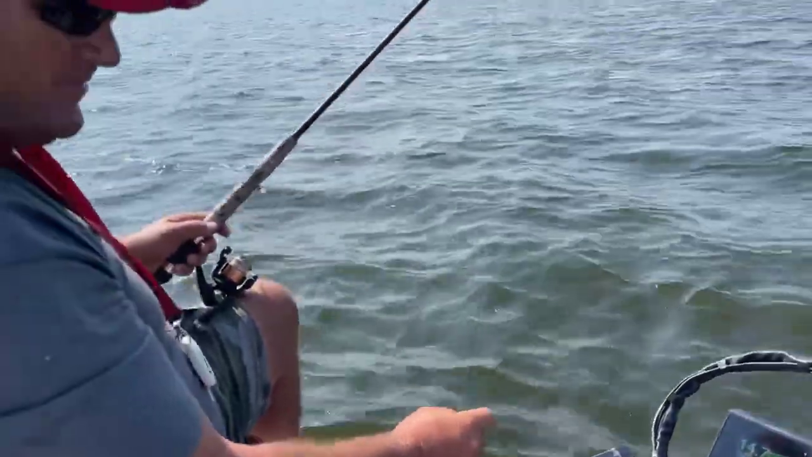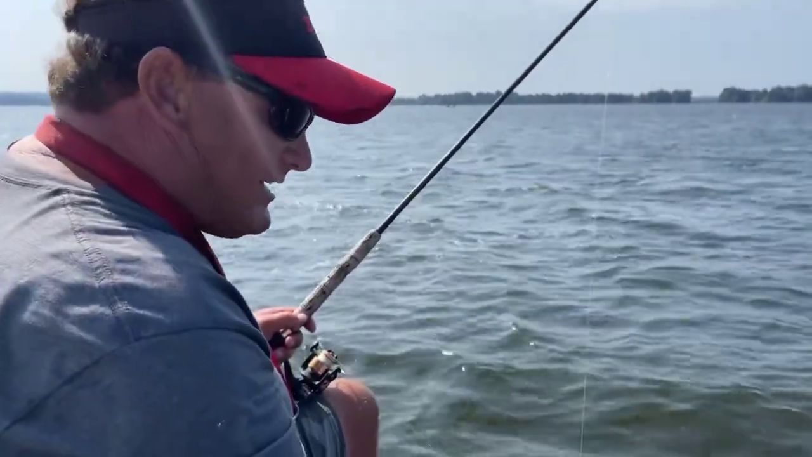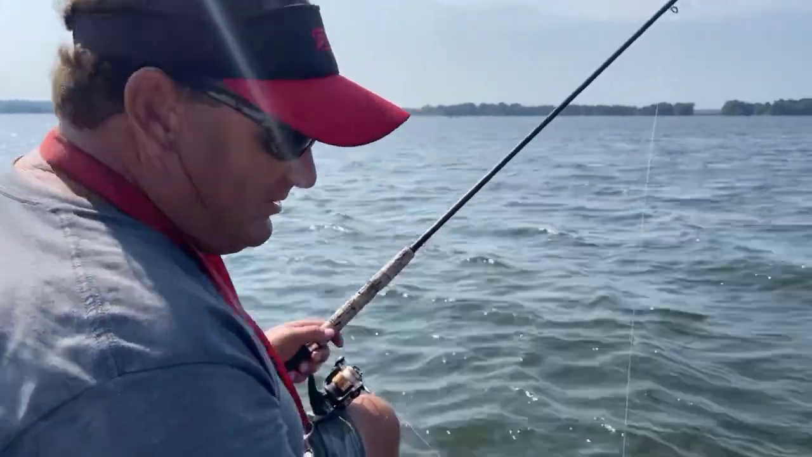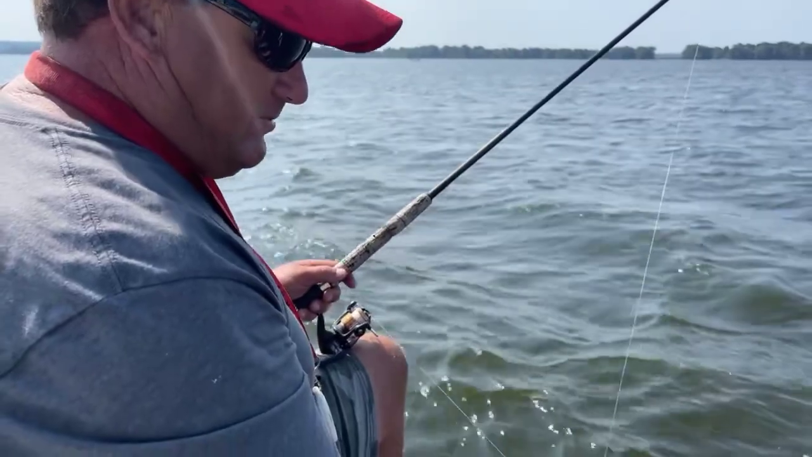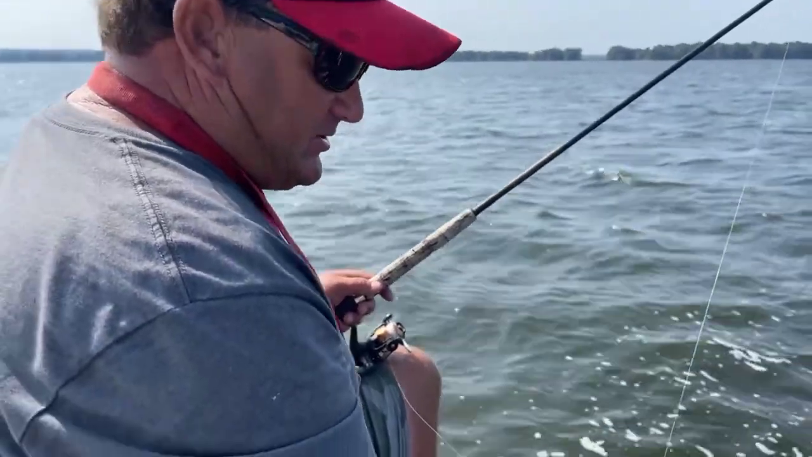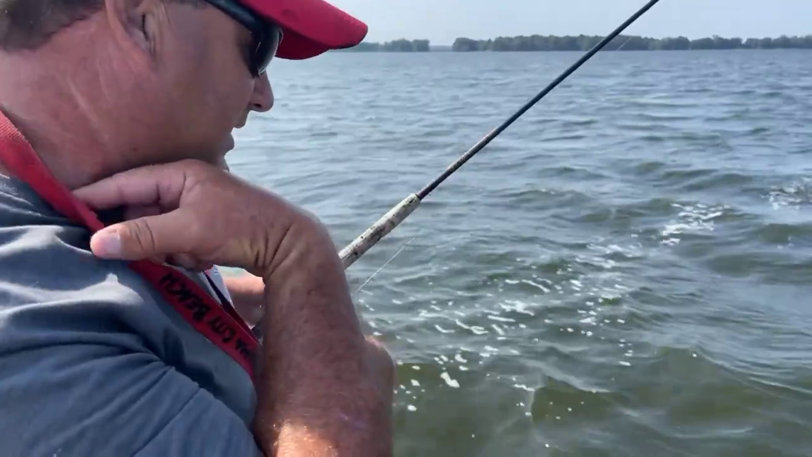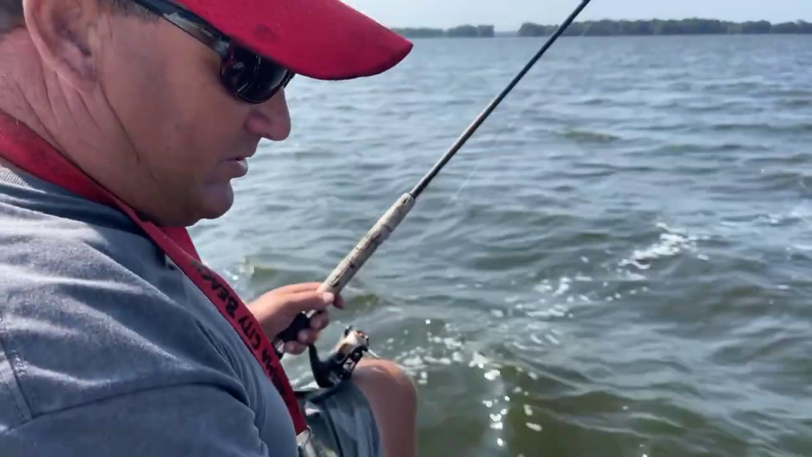Brian asking how long the crappie bite lasts. It hasn't stopped this year. I mean, you can see we're still catching them. It's windy as heck today, probably 15, 18 mile an hour wind, and we're still catching some crappie. And we're getting close to September, and it usually picks up real good again in September. So I don't see it stopping this year. I think that this is going to be a great year, the whole year for crappie.